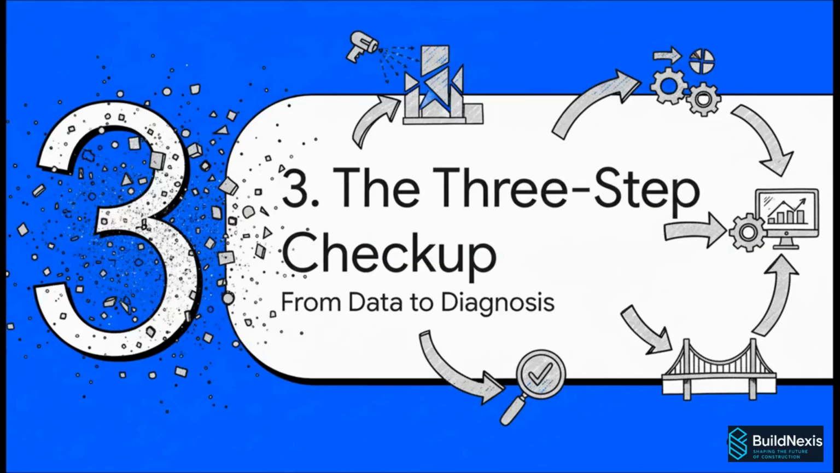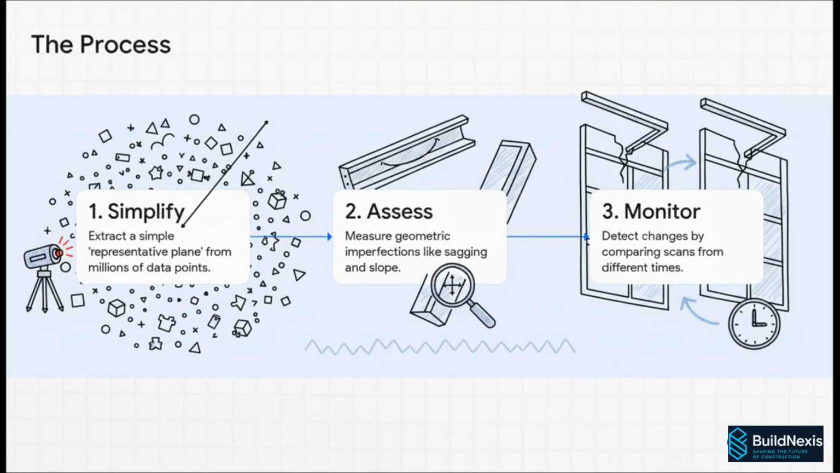Okay, so you've got this gigantic, massive cloud of data points. Now what? How in the world do you turn that into a useful report on the building's health? Well, it all comes down to this really brilliant three-step process. It's a three-part plan. First, you've got to simplify that massive data set, but without losing the important stuff. Second, you assess the geometry of the key structural parts to look for any problems. And finally, you compare scans taken at different times to see exactly how the building is changing.